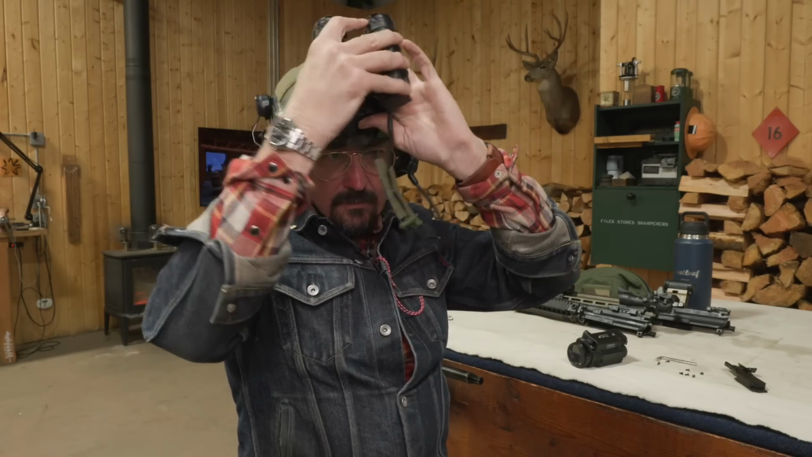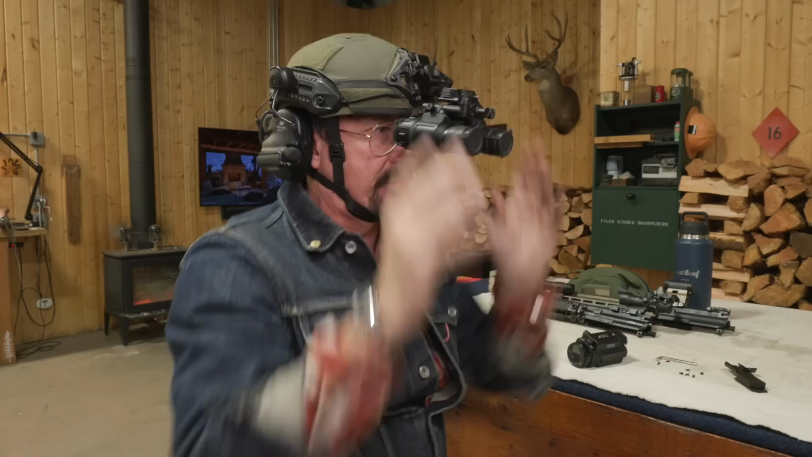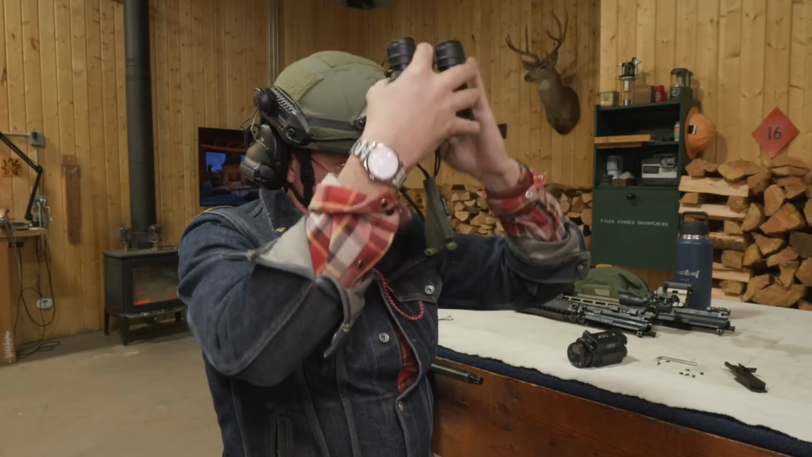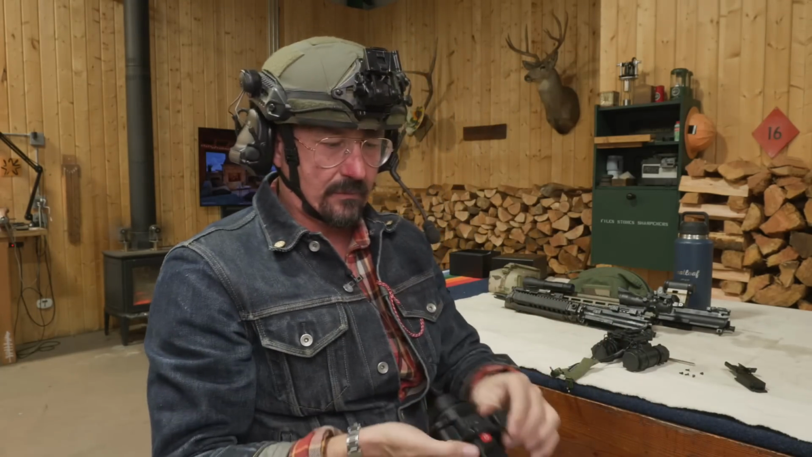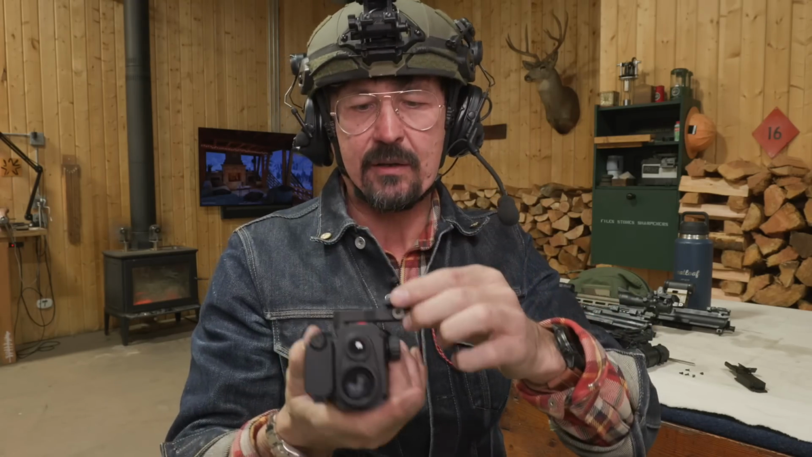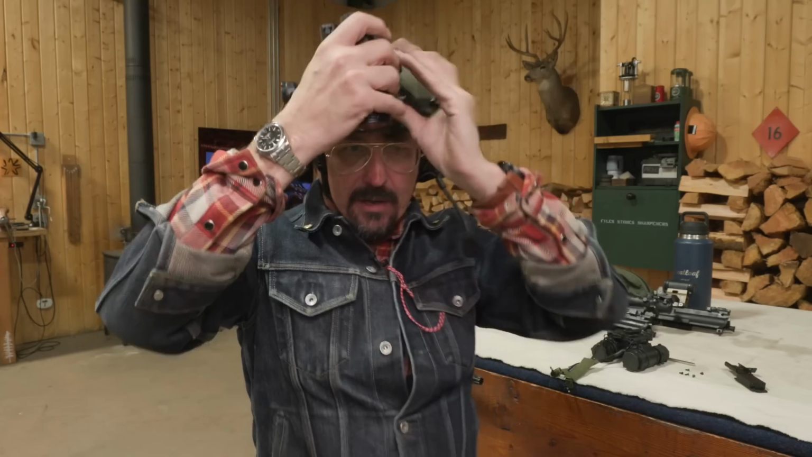You can kind of see size-wise with dual tubes. That J-arm is actually, it feels pretty good. The fact that it's keyed in and it can't rotate, it's actually a pretty nice unit. I'm less worried about it now than I was before.